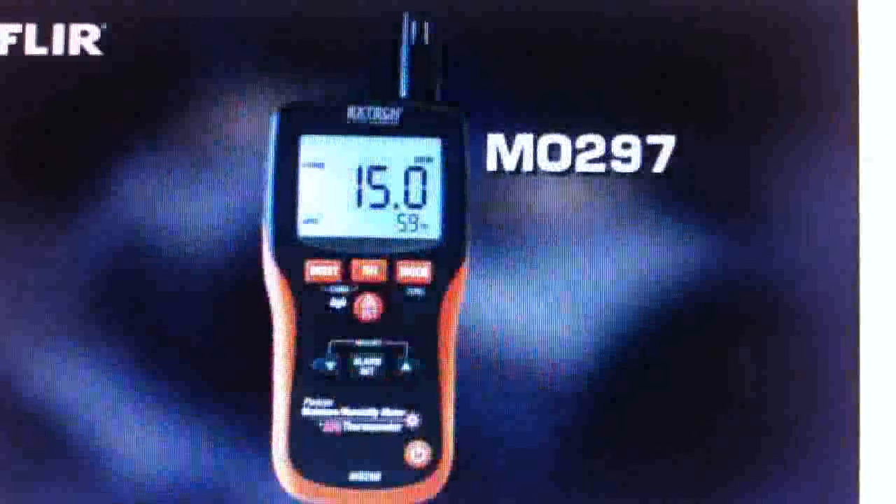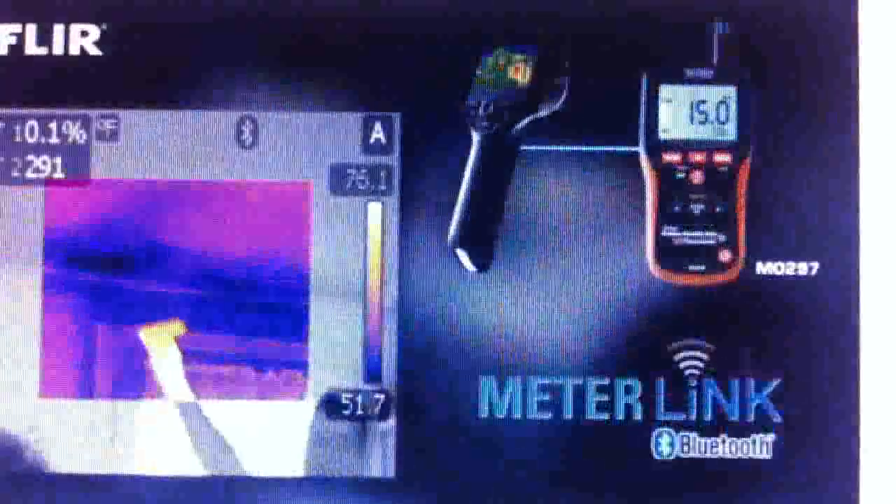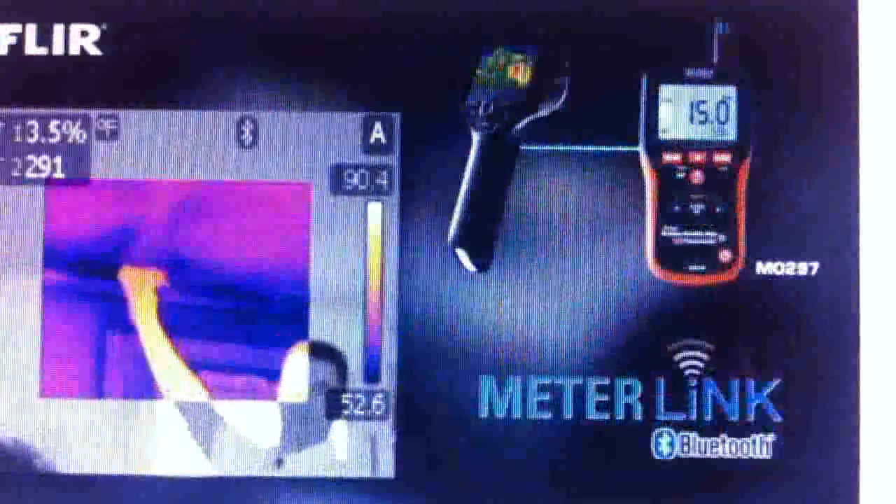A moisture meter is also helpful to confirm what you're dealing with, because sometimes something that looks cold could just be missing insulation or drafty air infiltration. Some of these meters, like X-Tech's MO297, have a meter link function that sends and stores humidity readings right to the FLIR camera. Nice for reports.